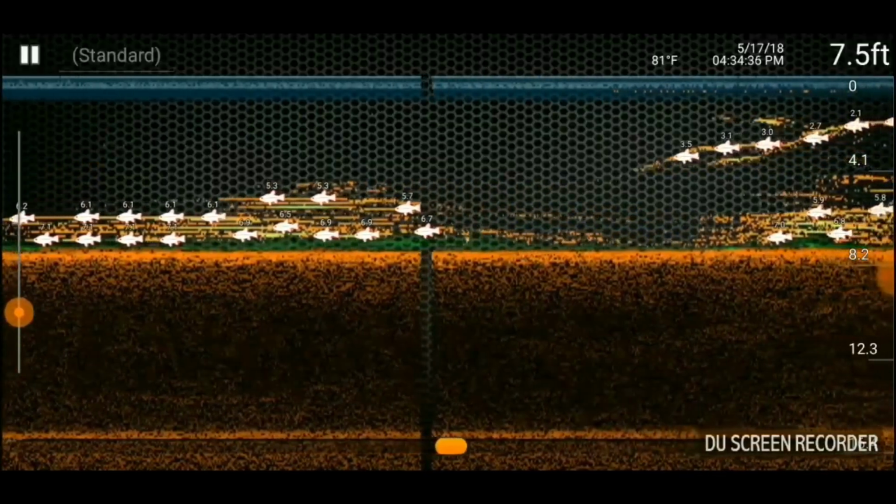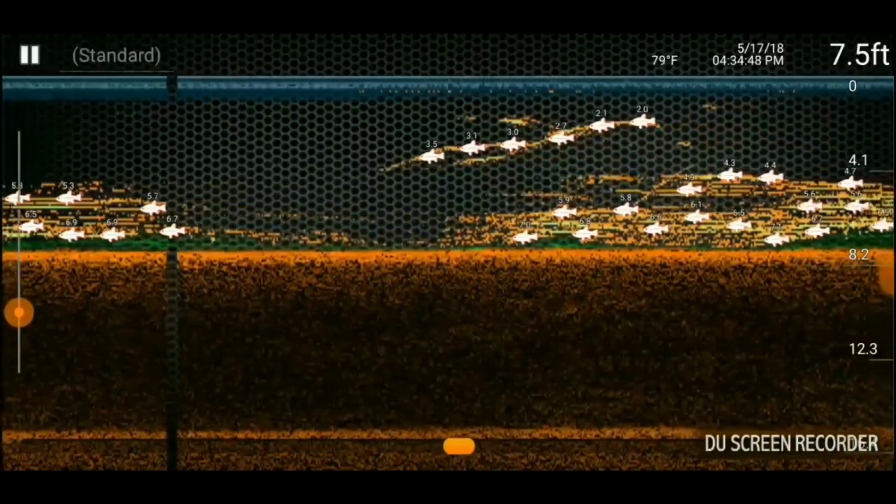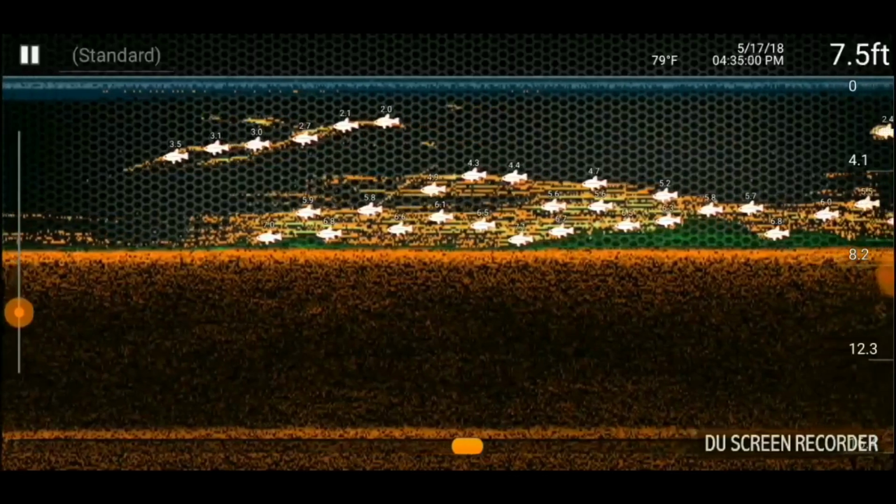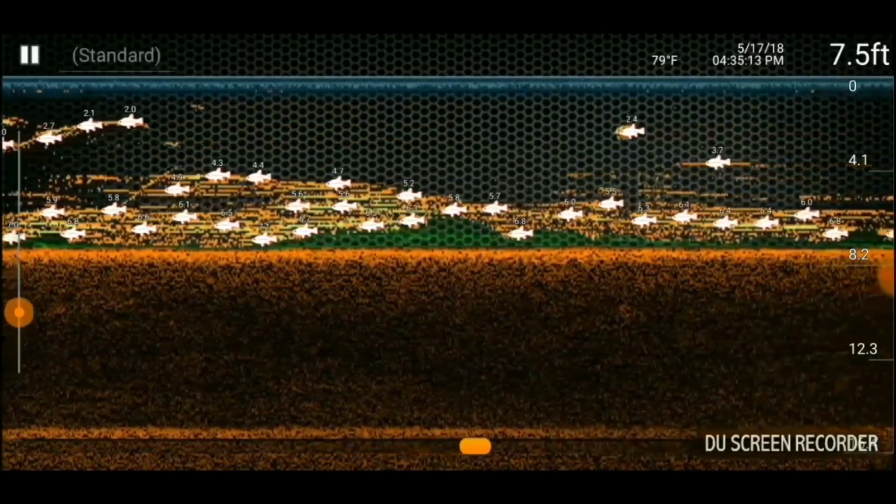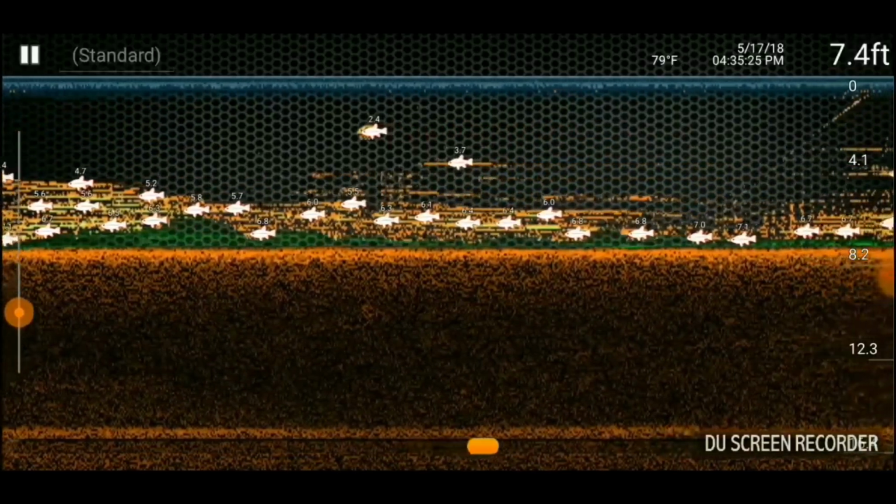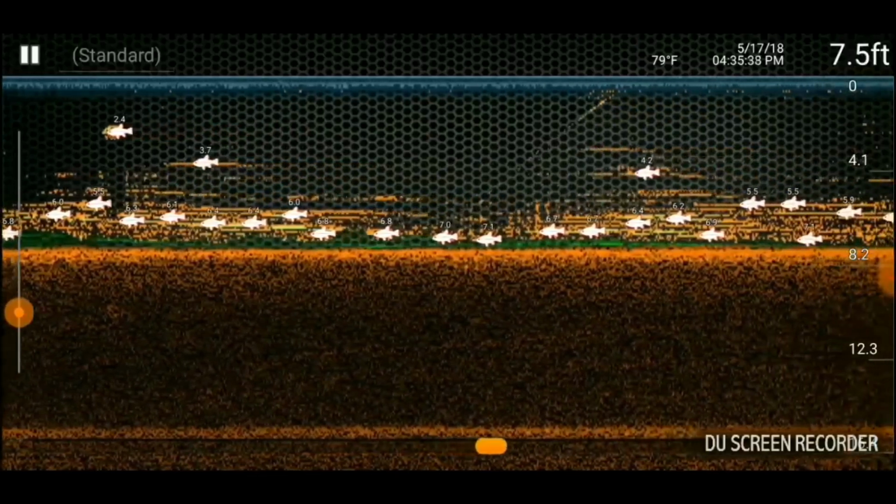Here we go, we're marking some more. About 7.5, 81 degrees. Another huge patch of fish, tons of bait fish and grass.